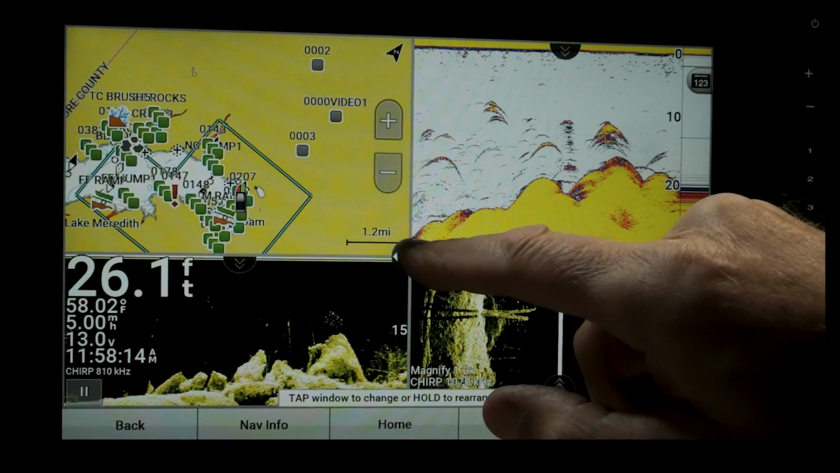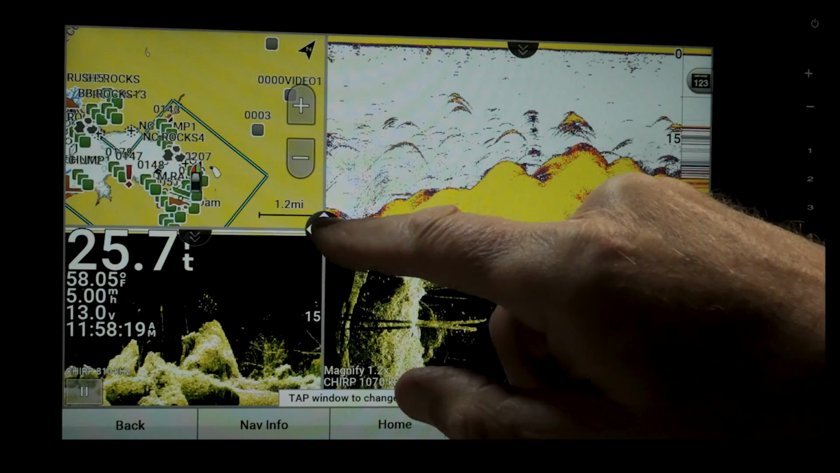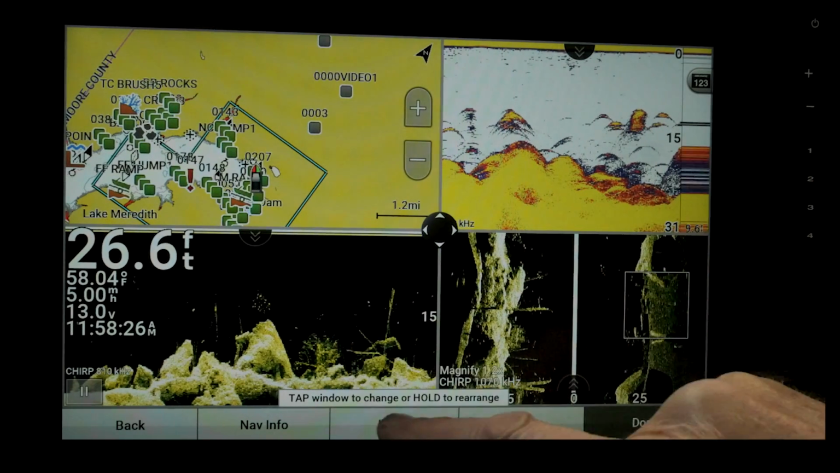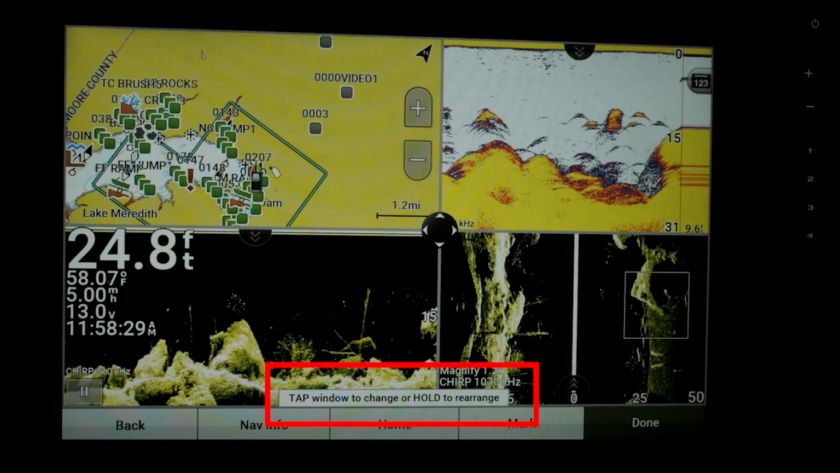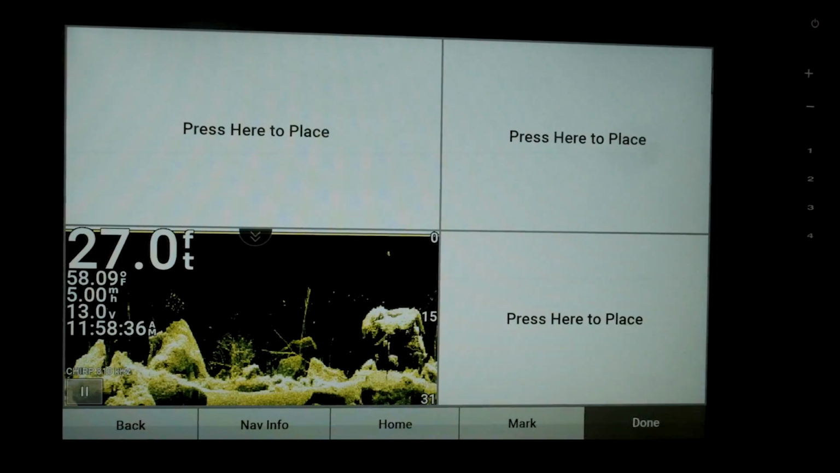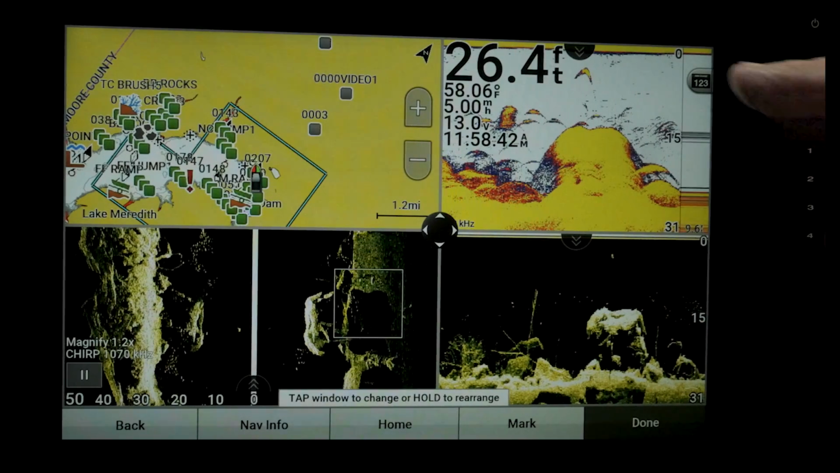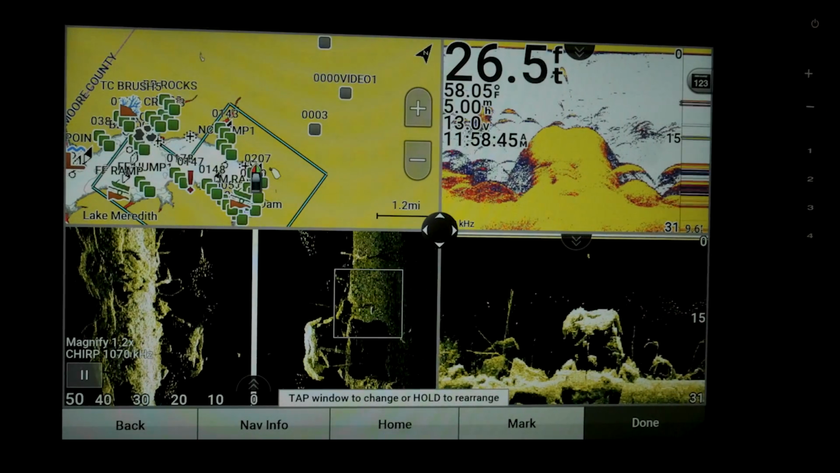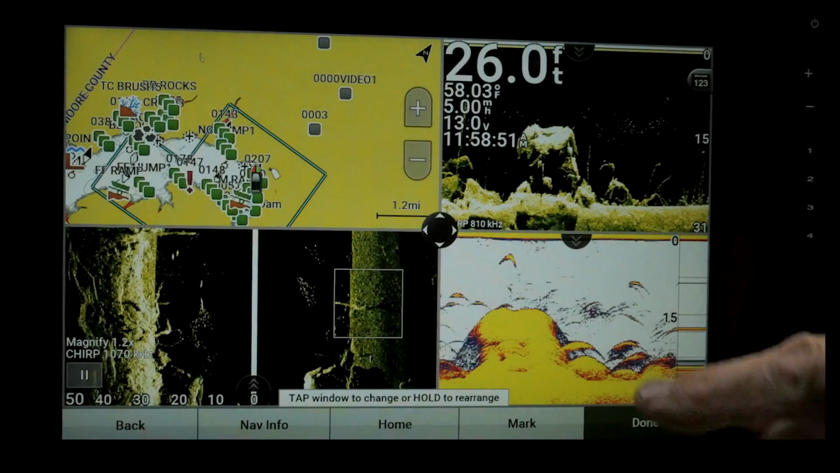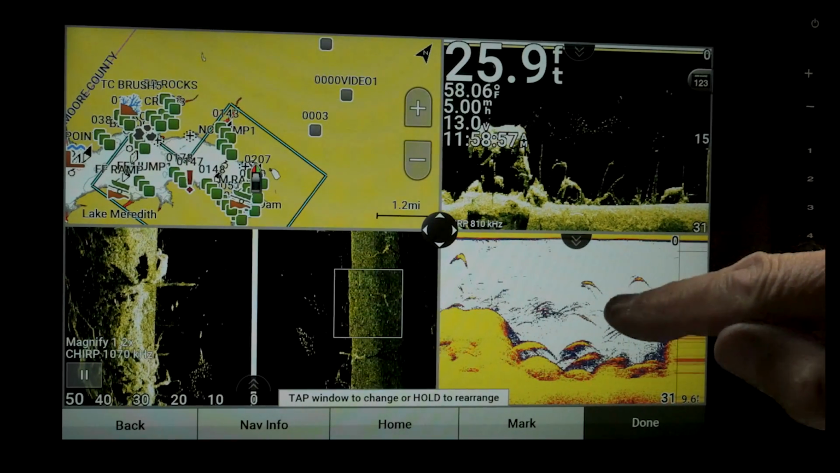And now you're back to that screen, and here you've got this where you can move that around again. But if I want to change this from here to here, see where it says tap window to change or hold to rearrange. Let's put our finger on there, and I want that screen over here. Now my side view is over here and my clear view is underneath my traditional, the way I wanted it. And you can do that with any of them. I want this down here. So that's pretty cool. Let's go ahead and put that back.